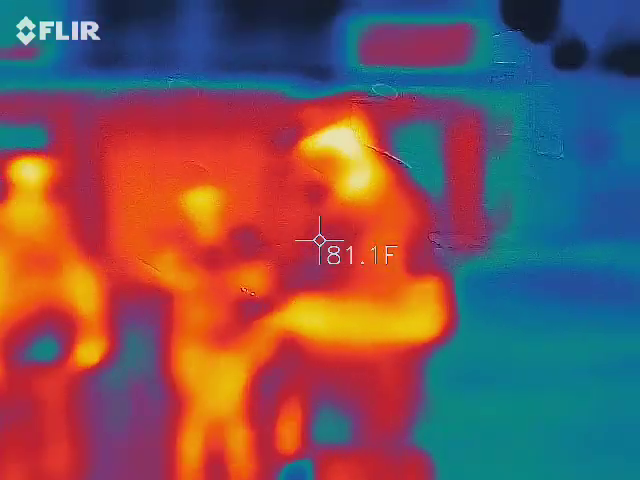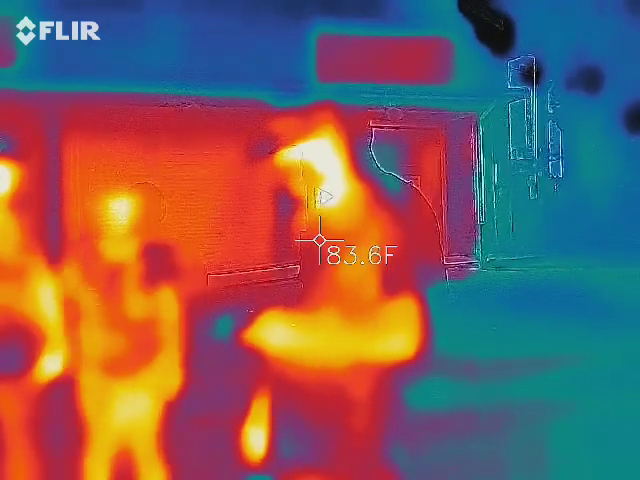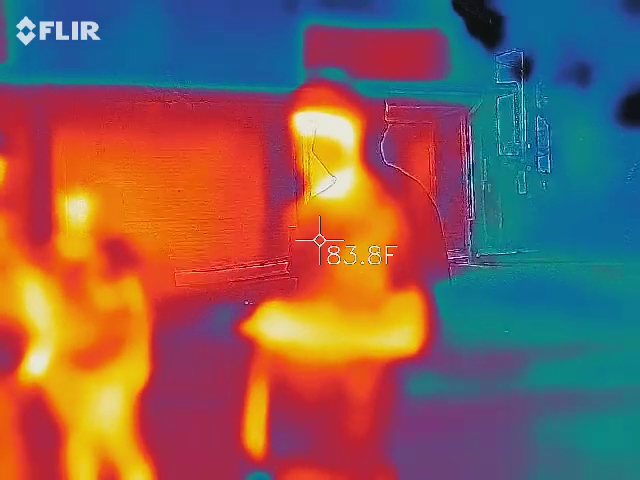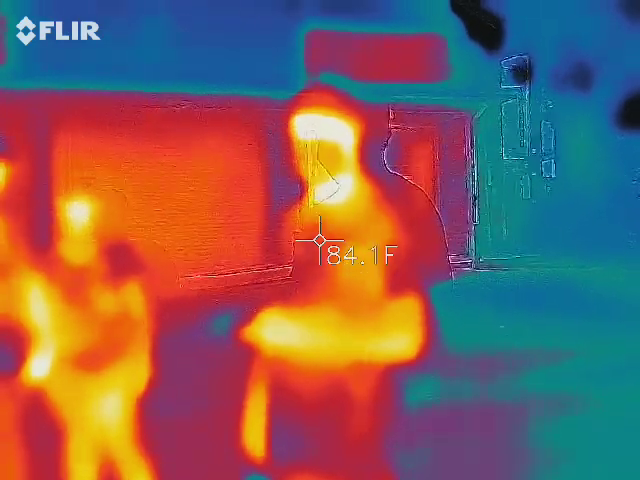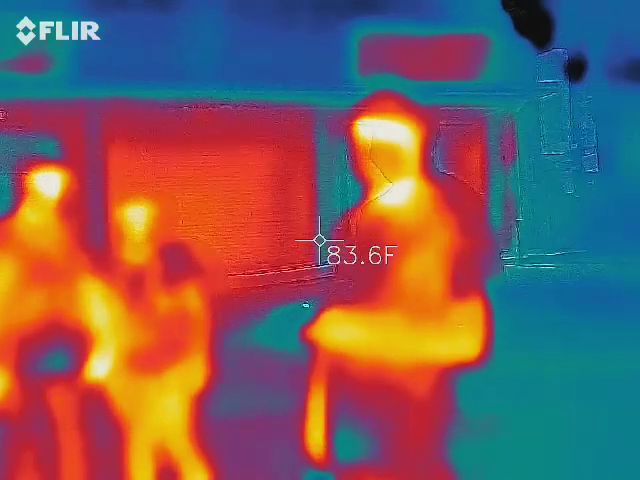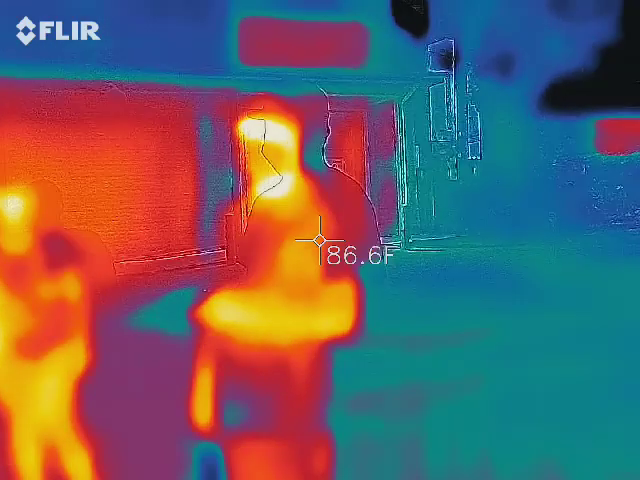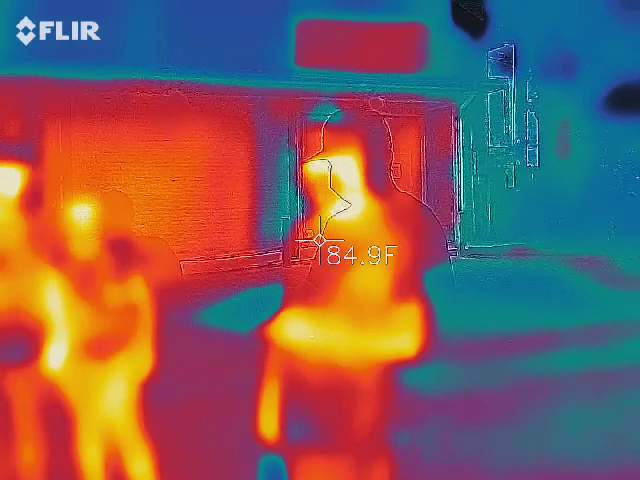Red. The temperature's up to 83 on you now. I got it on you, big boy. I got it on his shirt, because his shirt's gonna be a different temperature than his flesh. I've just got it focused on him. So where are you going to put it? So literally go up just underneath the brim of his hat if you can. Well, if I press my little star thing.